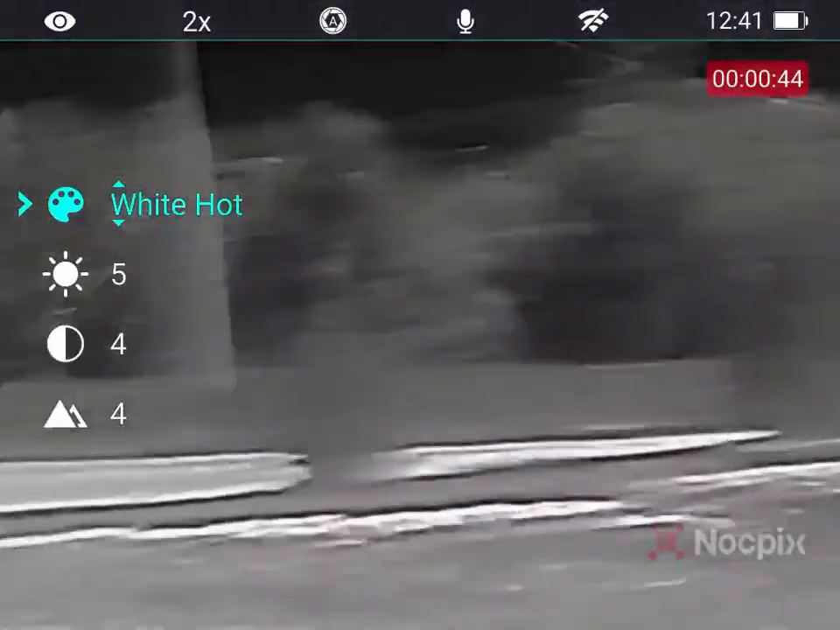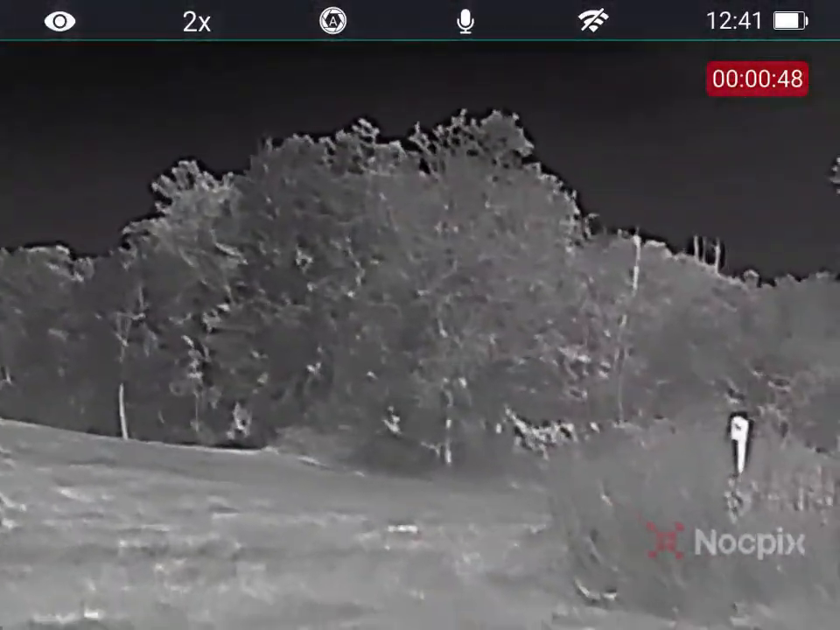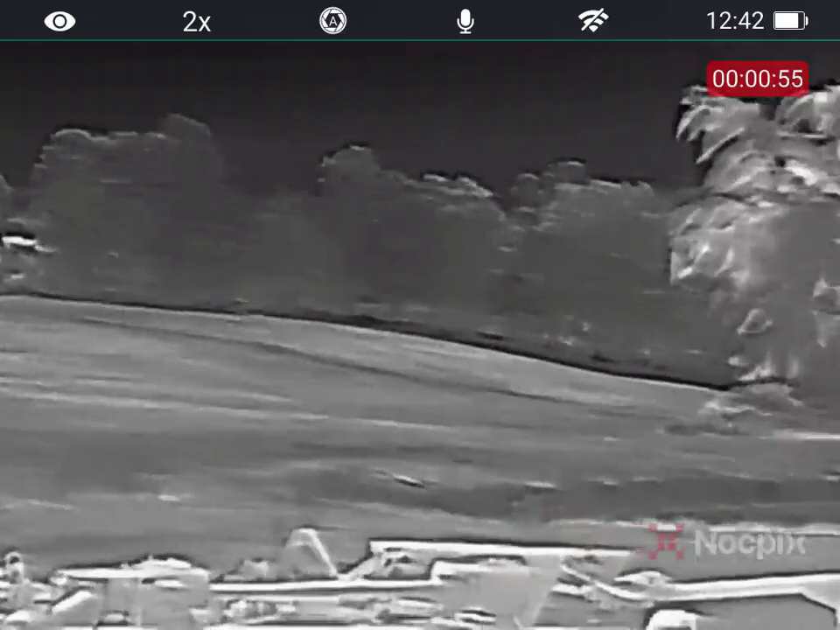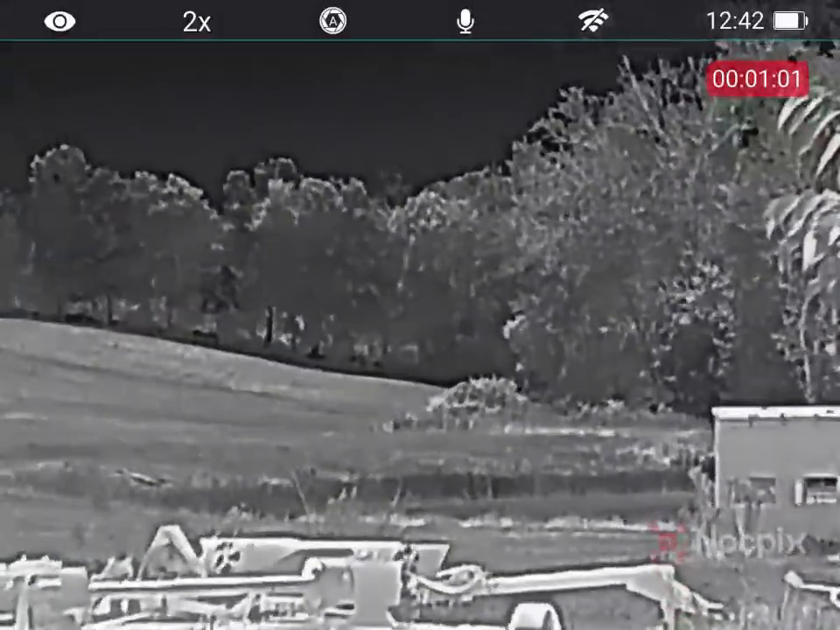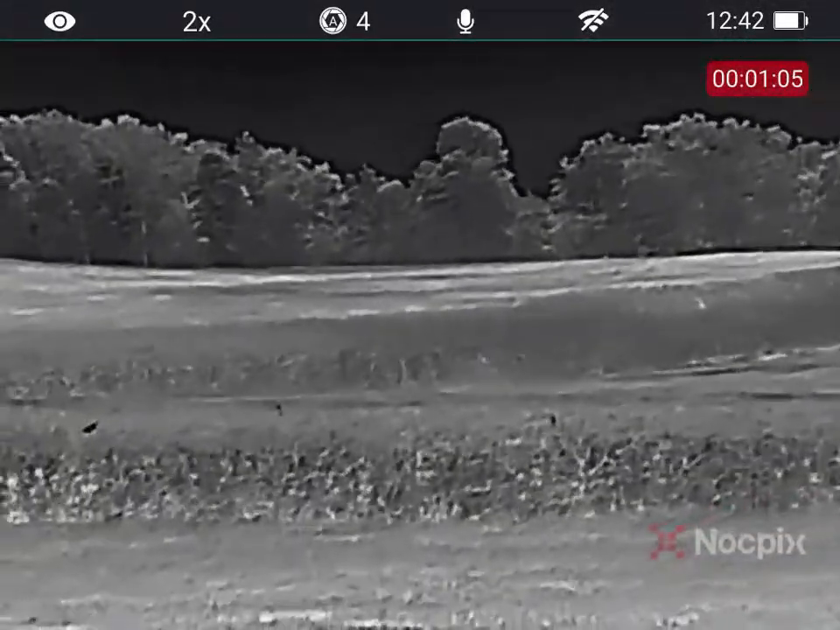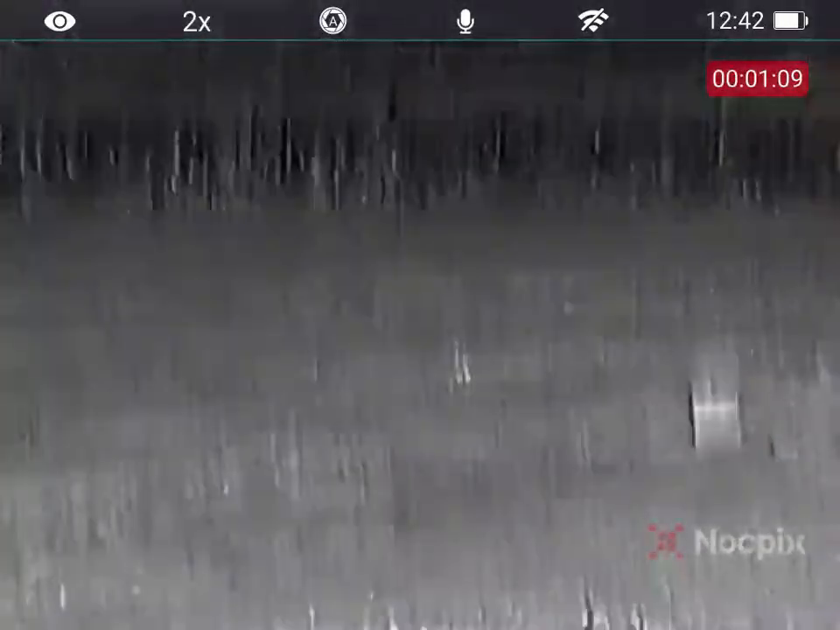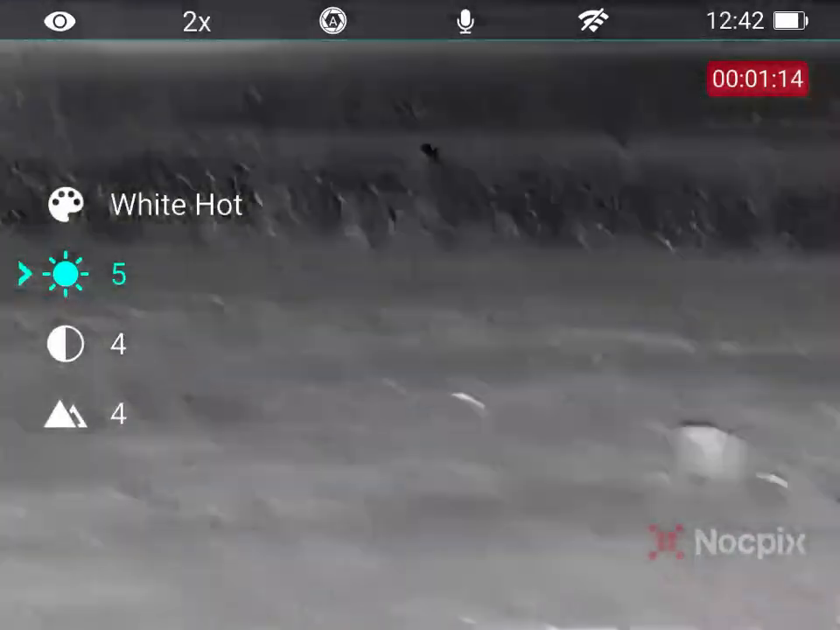My other favorite for highlighting is going to be Crimson. I wasn't crazy about it at first, but you're going to see it in a little bit here. I think that's going to be my go-to for scanning and highlighting. This rivals the AGM 384 that I had from a few years ago. It's not exactly the same. I can't make that claim, but the image quality is, I'd say, 80 to 85% the same as that 384 V1 AGM.